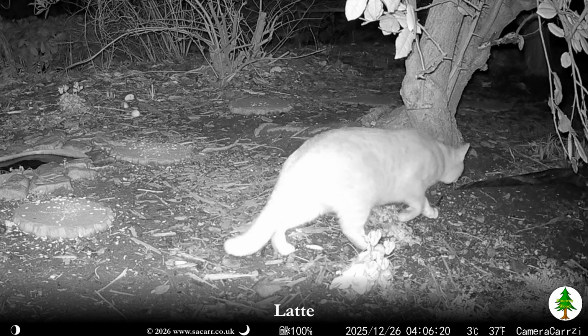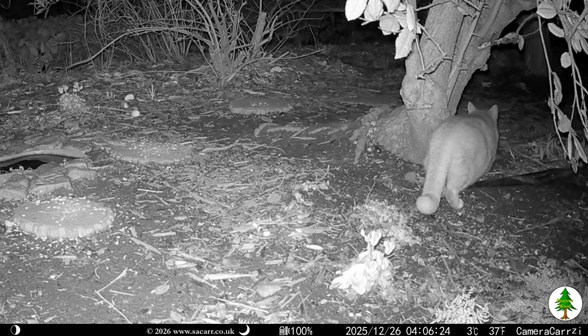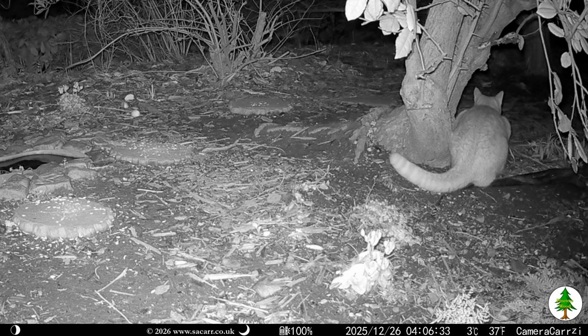Latte came through around 25 minutes later. I don't know if he could smell Speedy, but he appeared to be stalking something. He sat there by the tree for around half a minute before moving on towards the hole in the ground that may be where the mice hide.